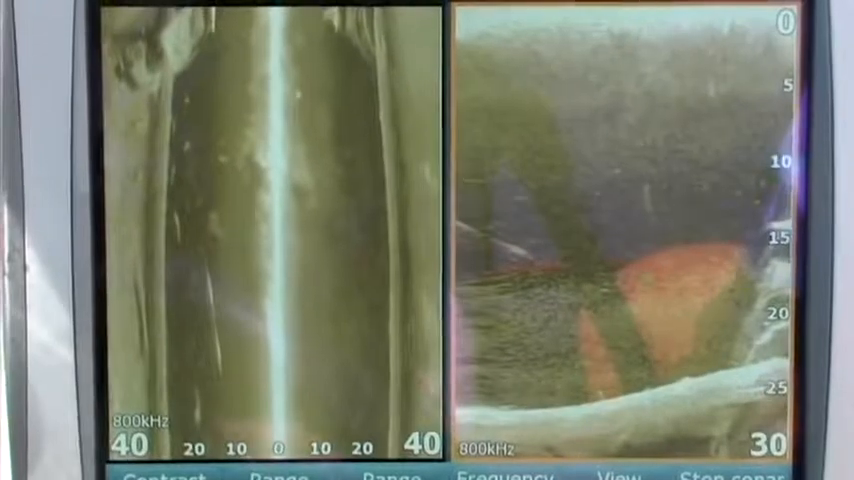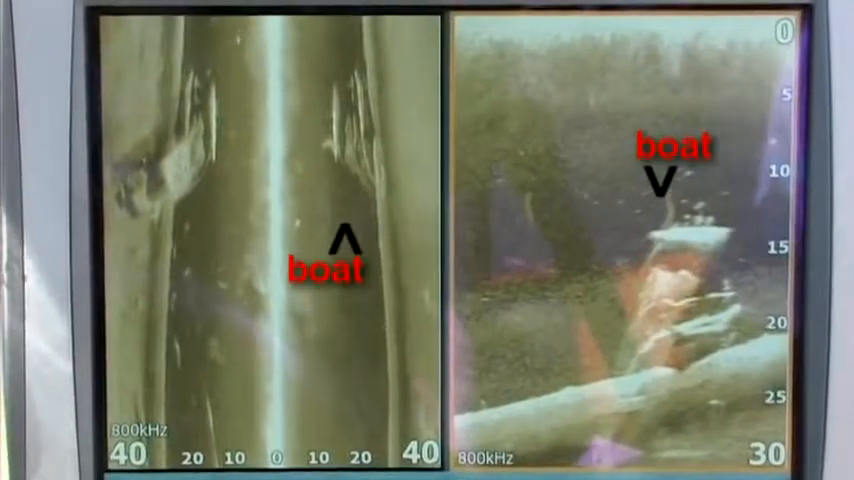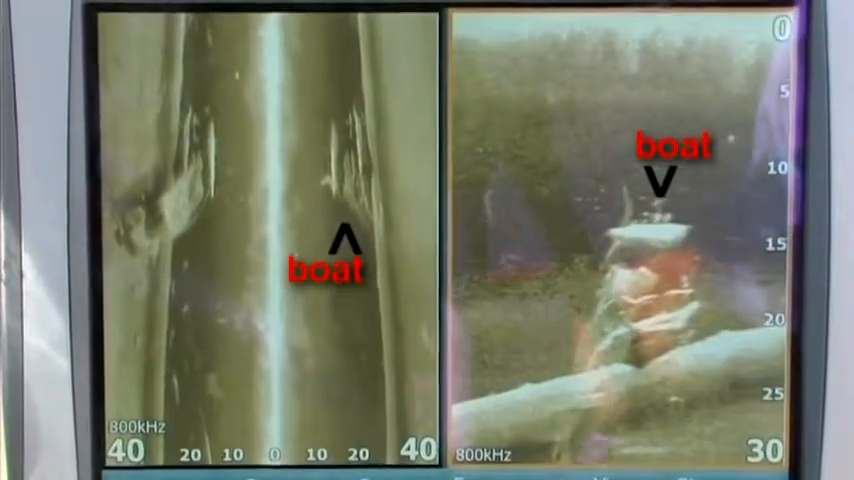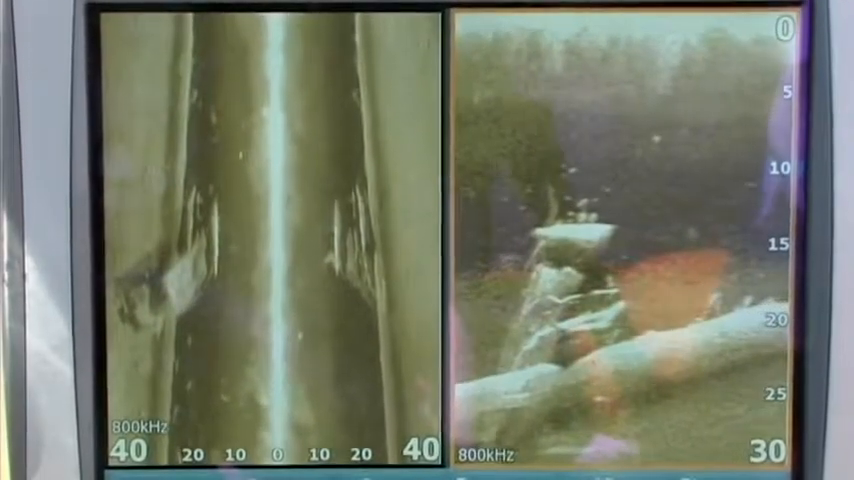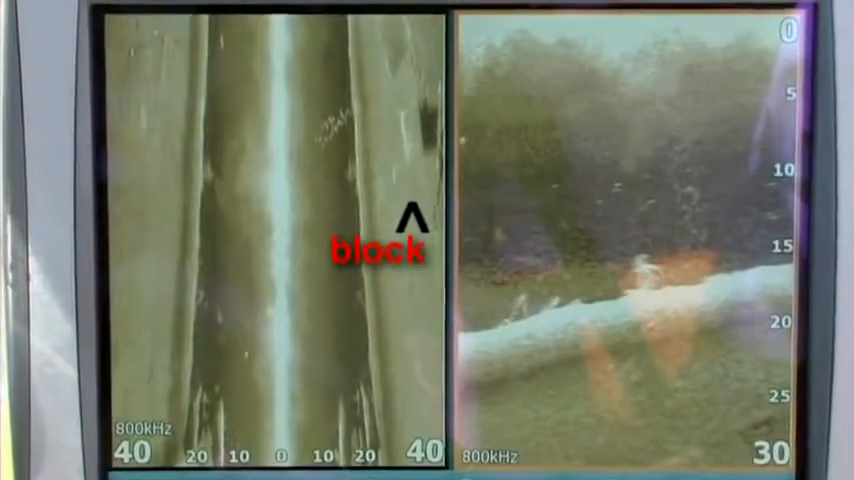Now you can see coming into the right side of your screen, that's the down looking view, the down scan. You can see that structure lying right up off the bottom. We think that's an old hull of a boat laying there, and you can see a better view of it on the left-hand side lying on the bottom, the left looking view, and you can actually see some on the right as well. Then coming into the top of your screen on the right looking view, you can see a square concrete block lying right on the bottom.